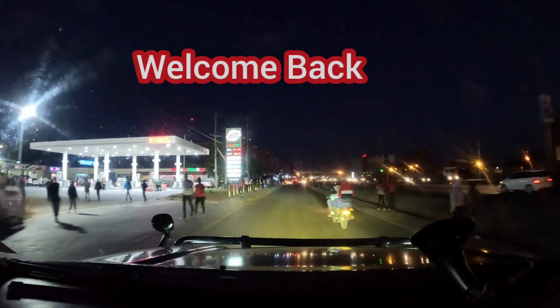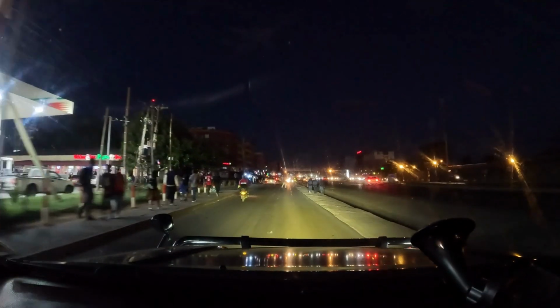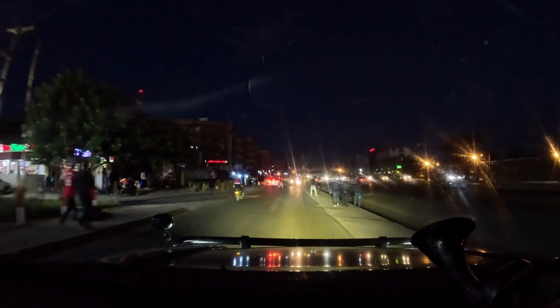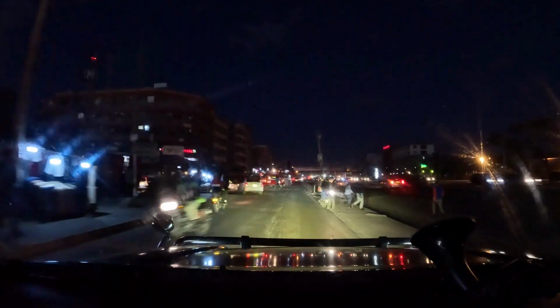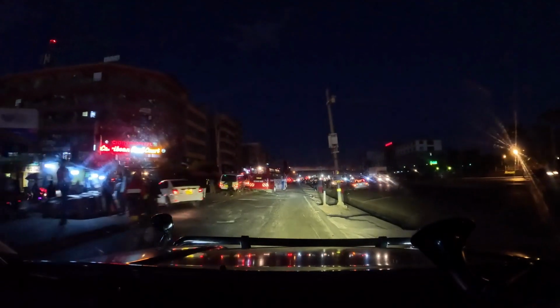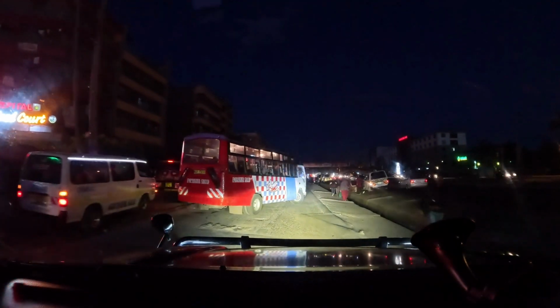They call it the city in the sun, and clearly we can see why. Even in the dark, Nairobi is a beehive of activity. It is just illuminated by so many aspects. Welcome to Nairobi nightlife.